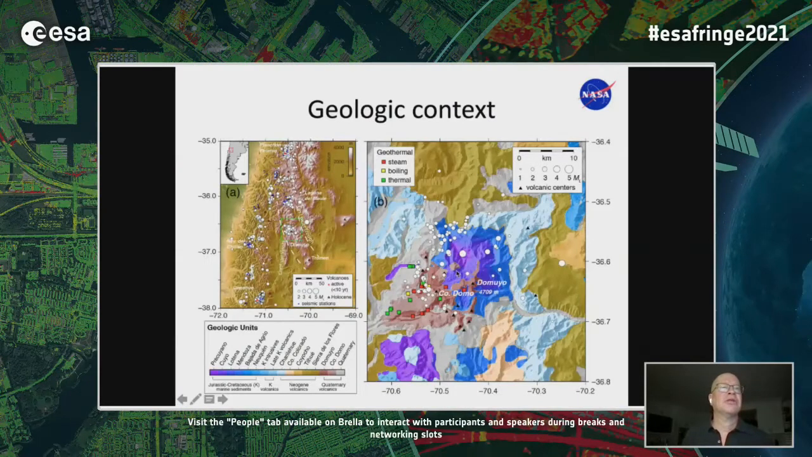And the intriguing thing with Domuyo, so again, here it is in South America, and Laguna del Maule is here in terms of seismicity, and Domuyo is down here.